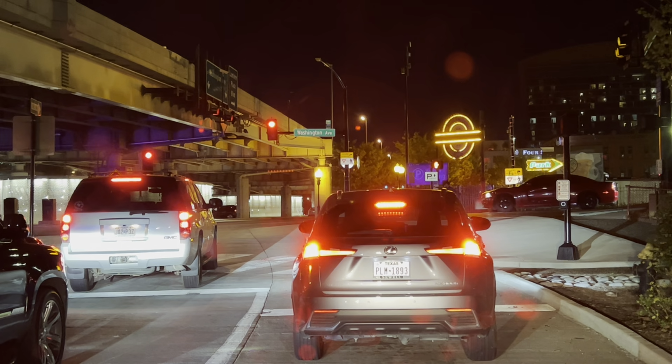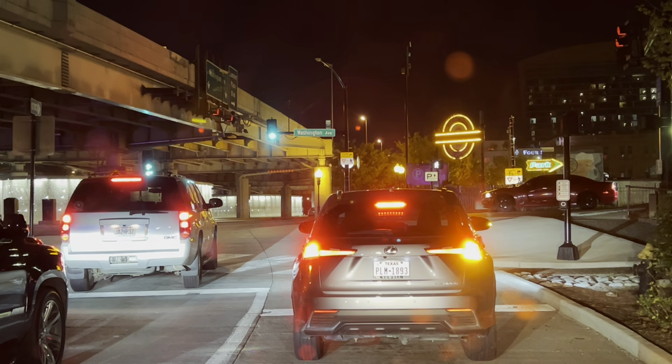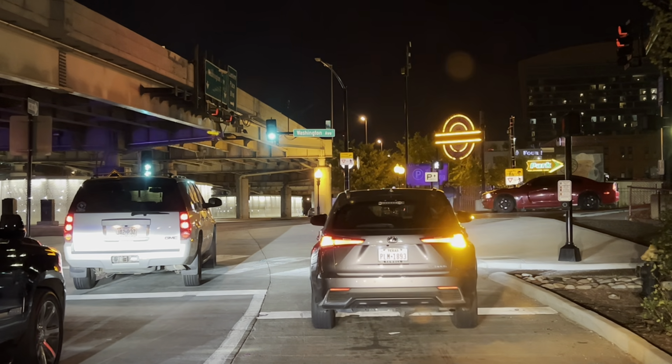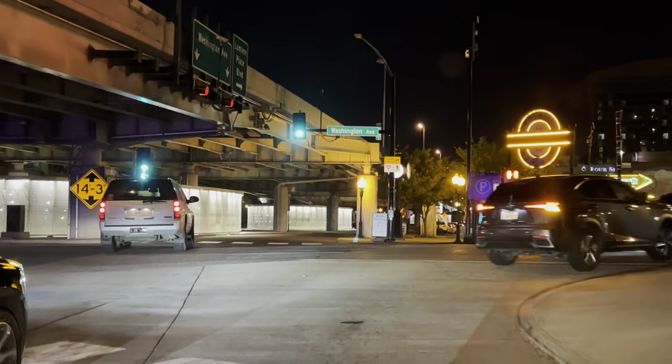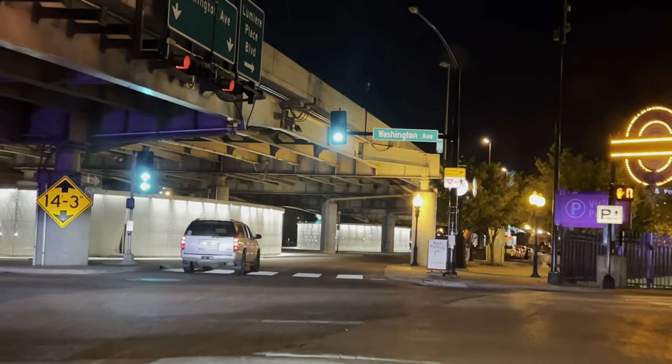So if you can go straight, I don't think you'll be able to. I am going straight. This is a straight lane. It also turns. You can do whatever you want. Just make sure you don't hit the cars on the left of you. Can you go straight? Watch me. Okay. Keep going straight. Okay, you're good.